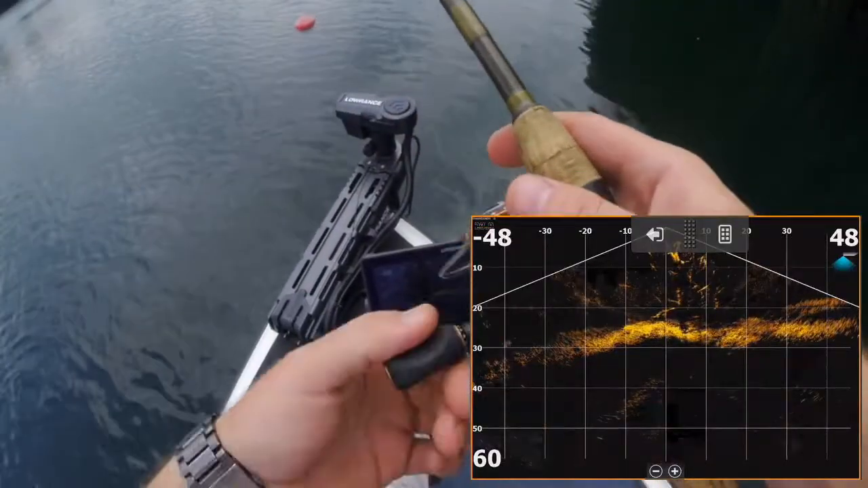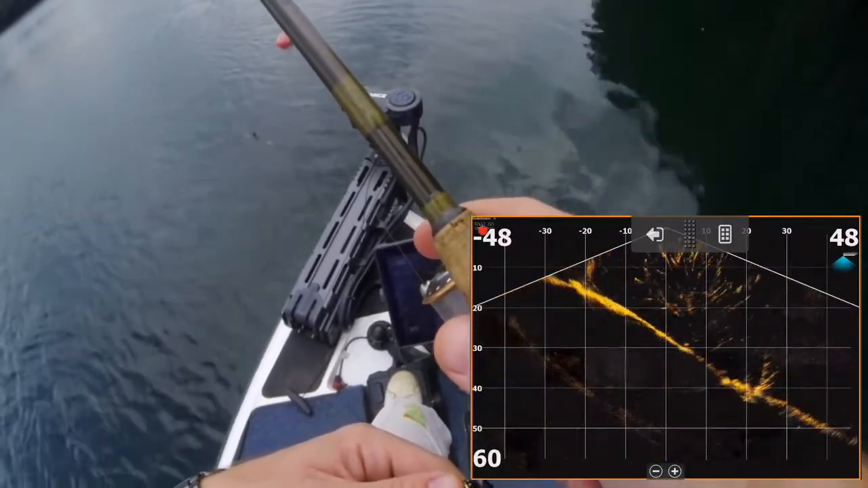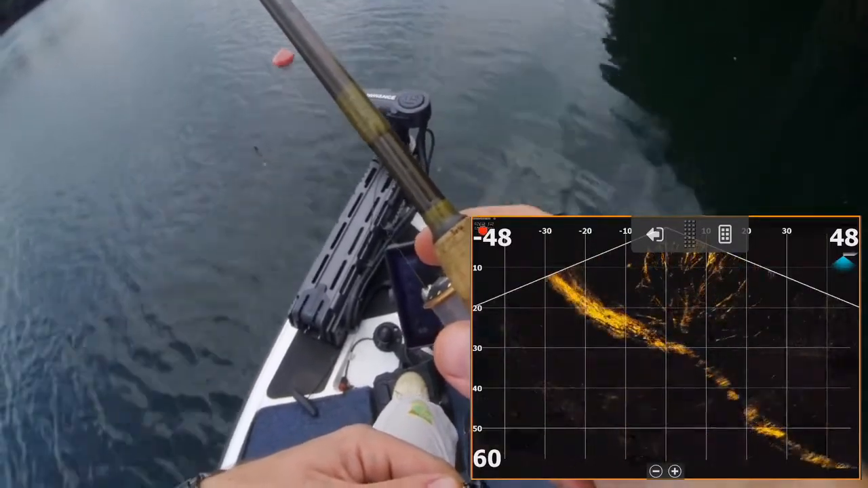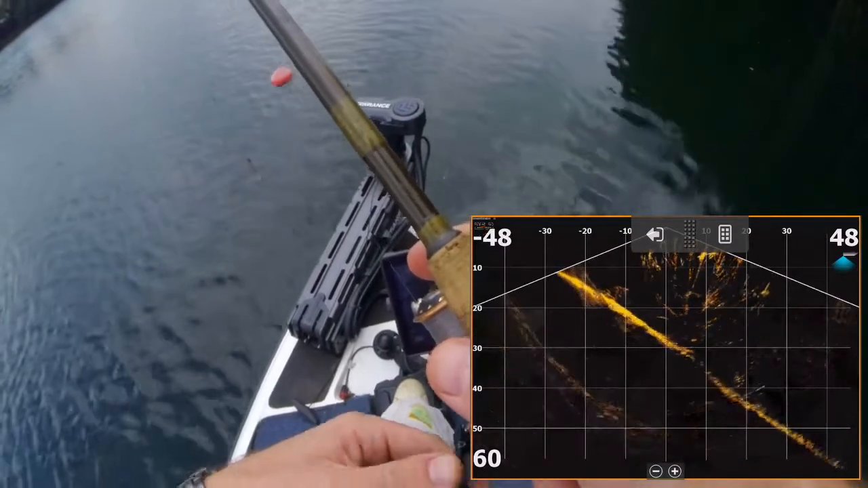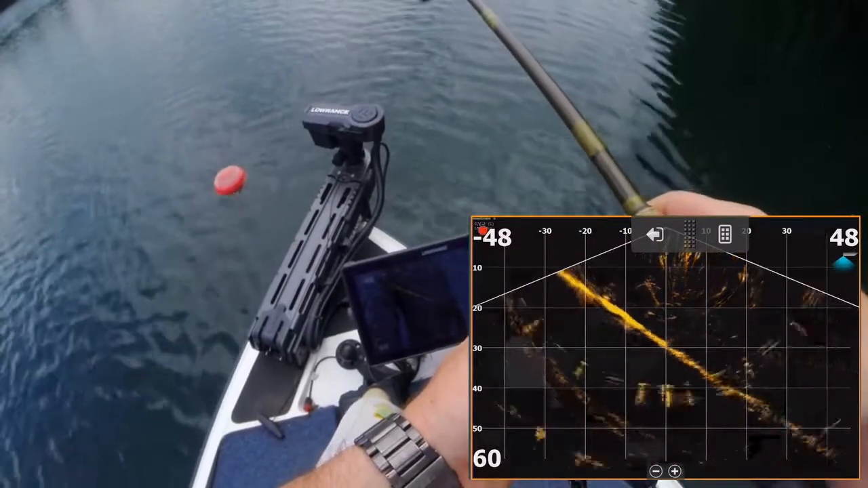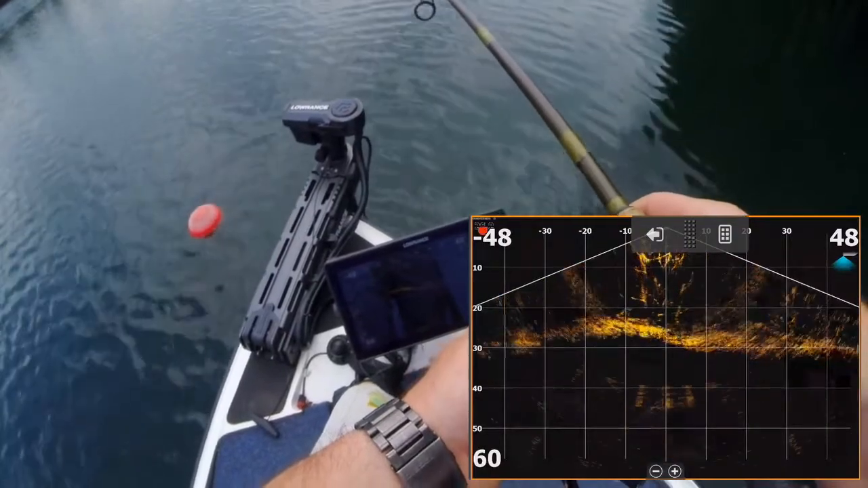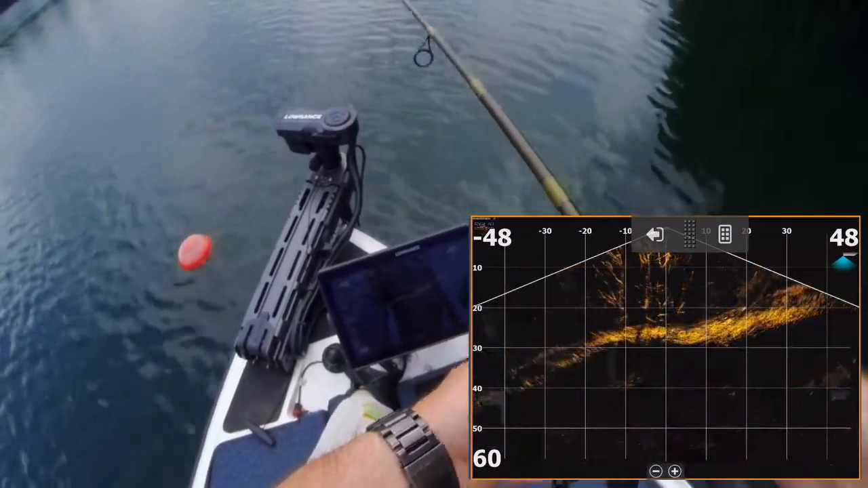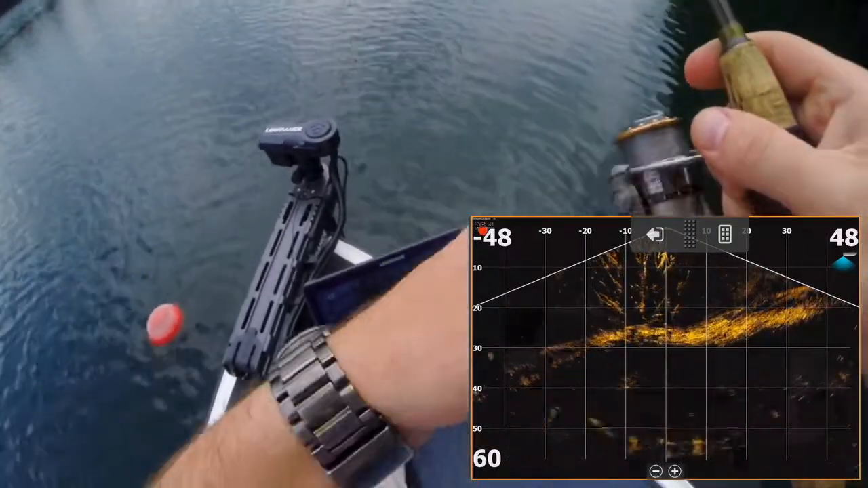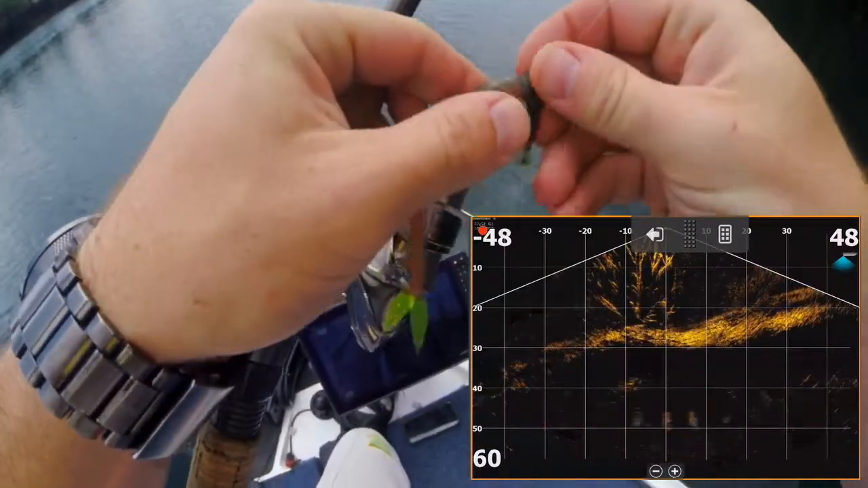So this is one of those trees that we've been seeing carp in and out of the whole day. As I'm turning the trolling motor, starting to see the entire tree come into display now. The beams, when you are in active target down mode, are parallel to the direction that the trolling motor is pointing. So right now, with the trolling motor pointed forward, the right hand side will be in front of the boat, whereas the left hand side would be slightly behind the boat or behind where the trolling motor is pointing.